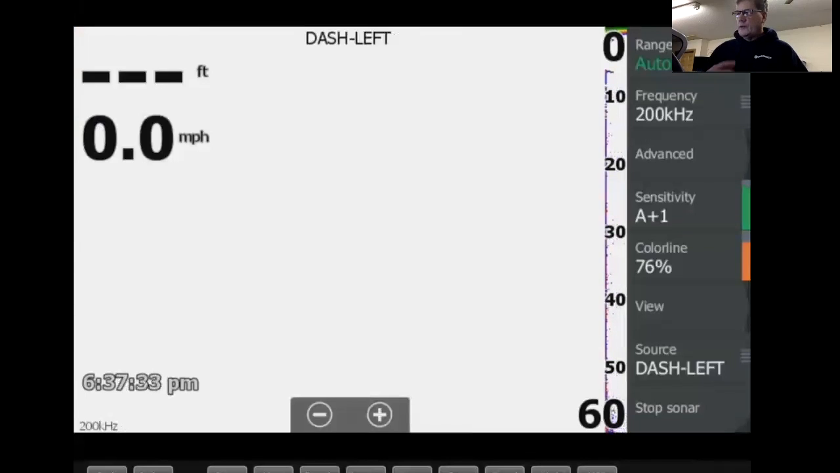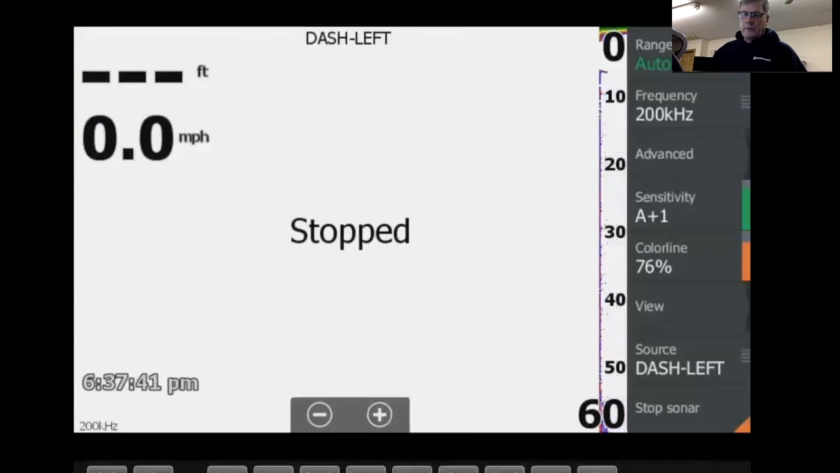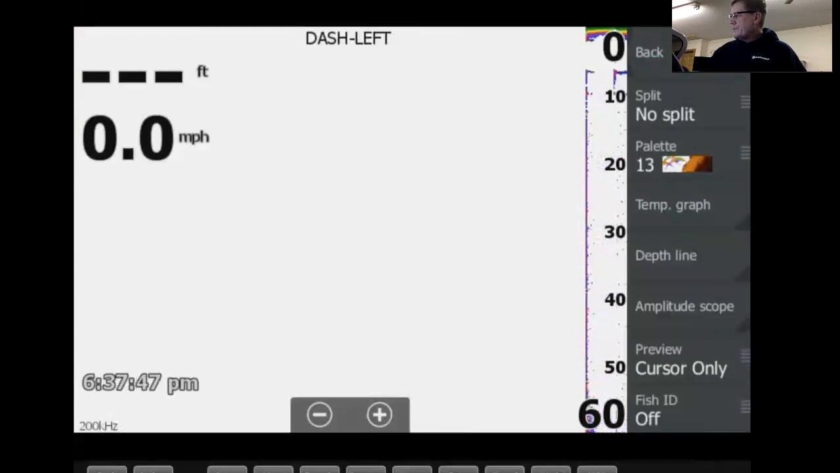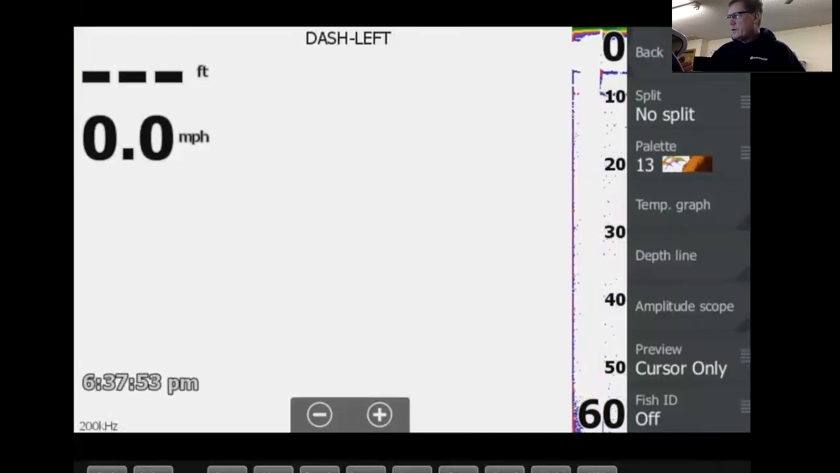I had my sonar turned off. And that's one thing you can do too, say you want to turn your sonar off, stop it from pinging. You can hit the stop sonar on the very bottom right there. Hit stop sonar. Back up here. So anyway, I'm in my garage, so it'll eventually lock on and give me a signal off the bottom, but it's going to take a little bit here.